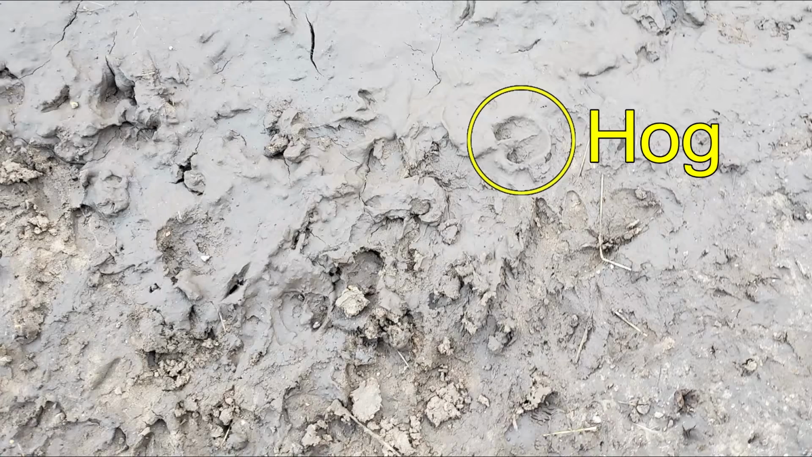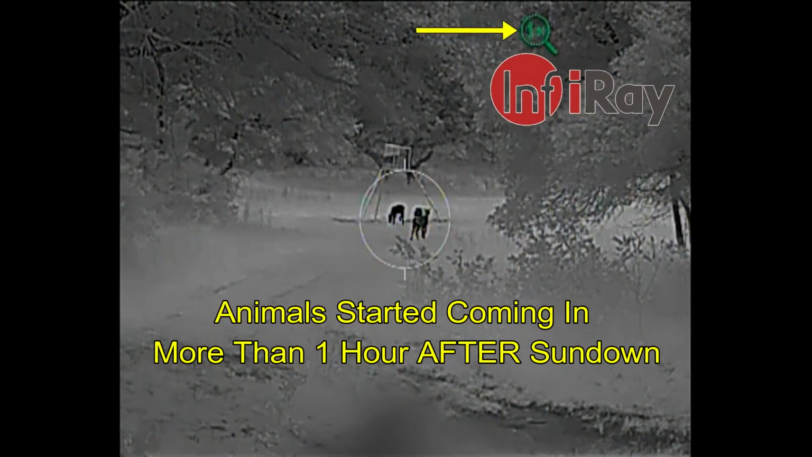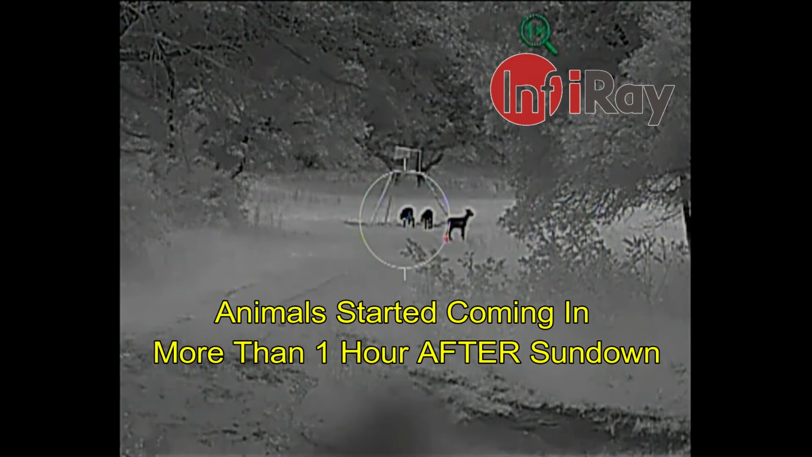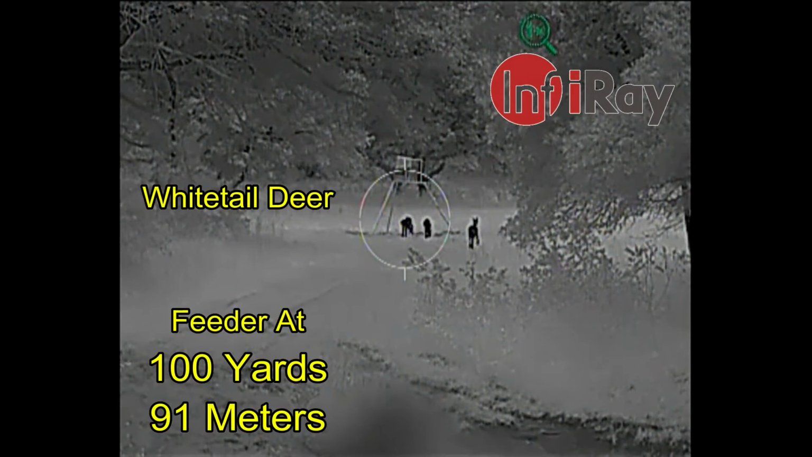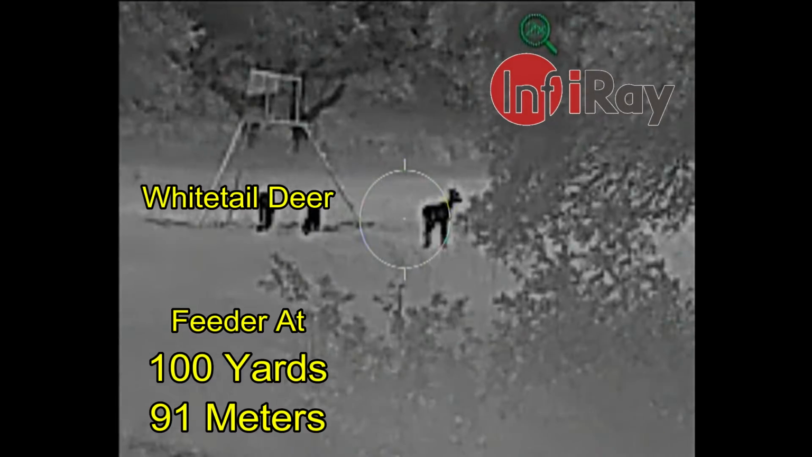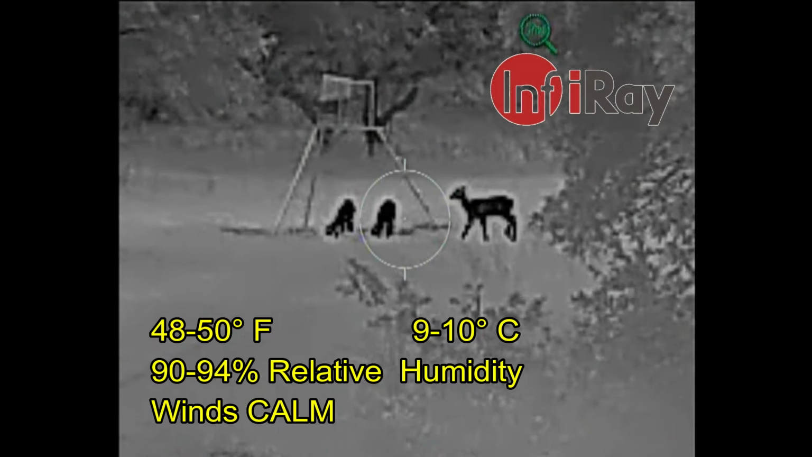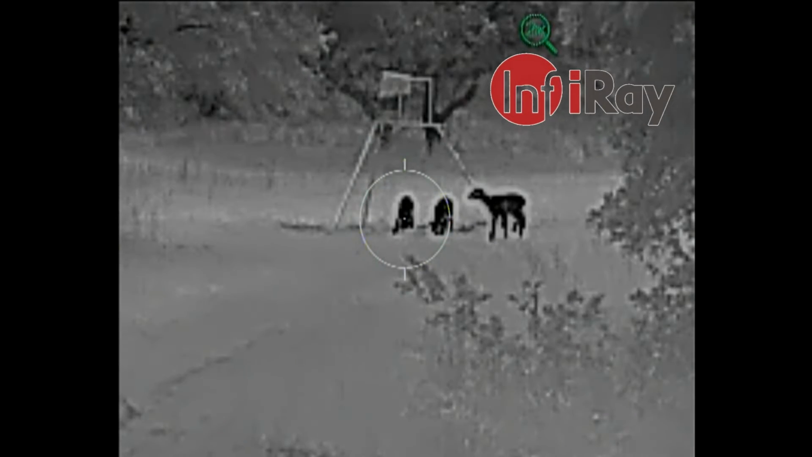I had hogs coming to my feeder, so I got set up in my stand and waited for the hogs. The first animals came out about 2 hours later. They ended up being some deer. And this is going to be a doe with 2 of her fawns from this year, and I've zoomed in to 2x. The feeder is at 100 yards or 91 meters. And there you can see the environmental conditions for the evening.